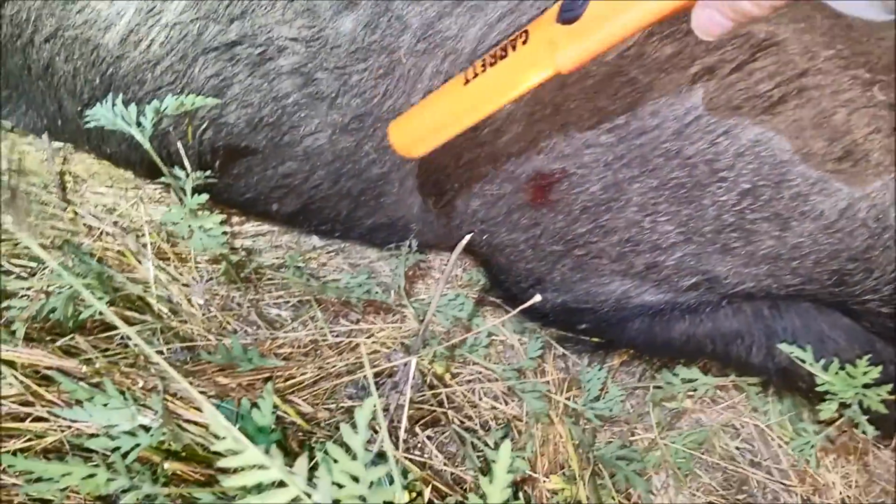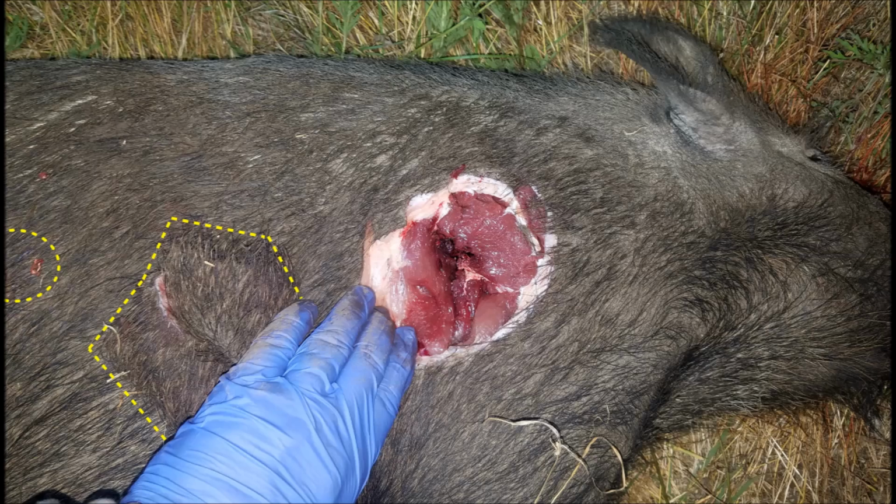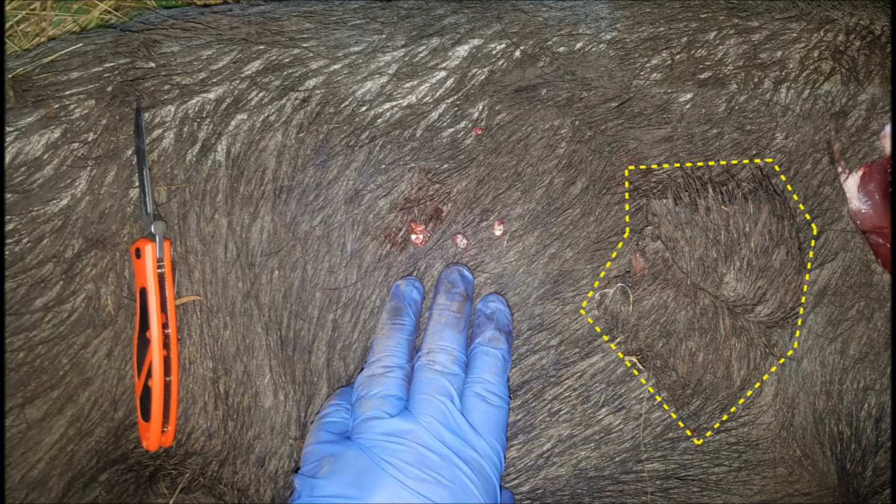On the 150-pound boar, part of the shot did exit, part did not. I went ahead and excised the area around the wound to look at the permanent wound cavity and retrieved these 3 fragments from the plug that I removed. So what I'm starting to figure out with the Spear TNT 90 grain ammo is that if there's a small exit wound on a hog, there's a good chance there are fragments still inside.